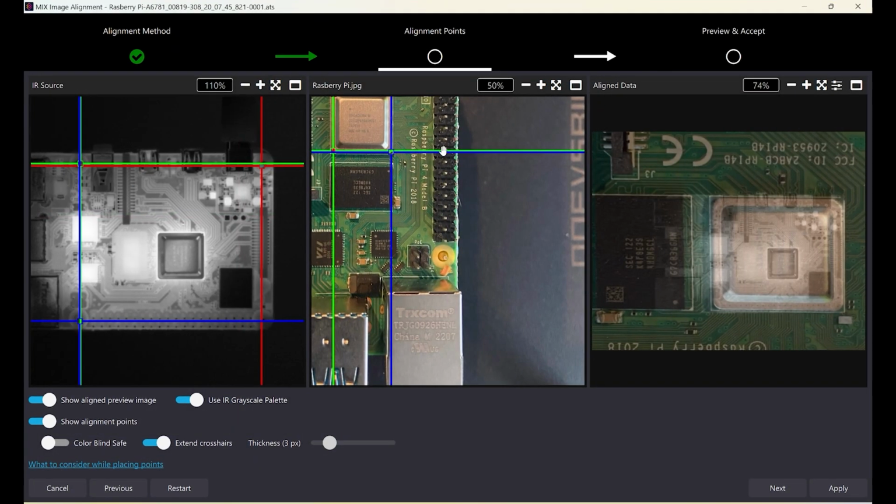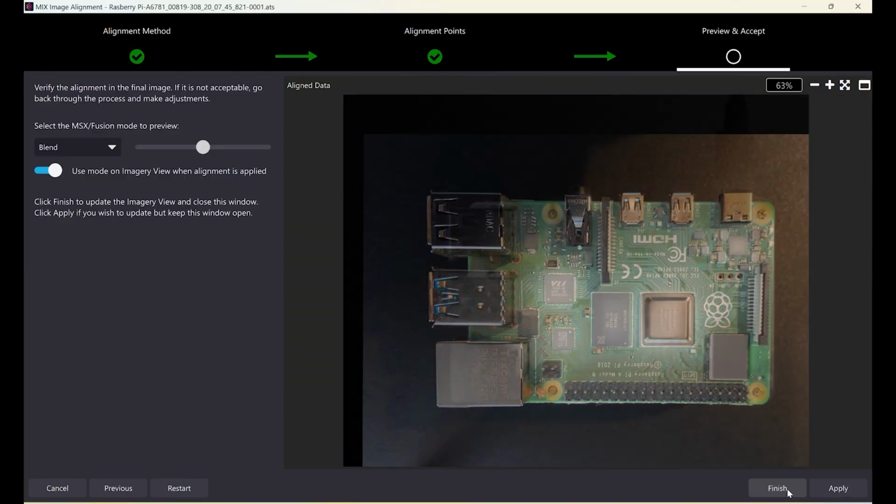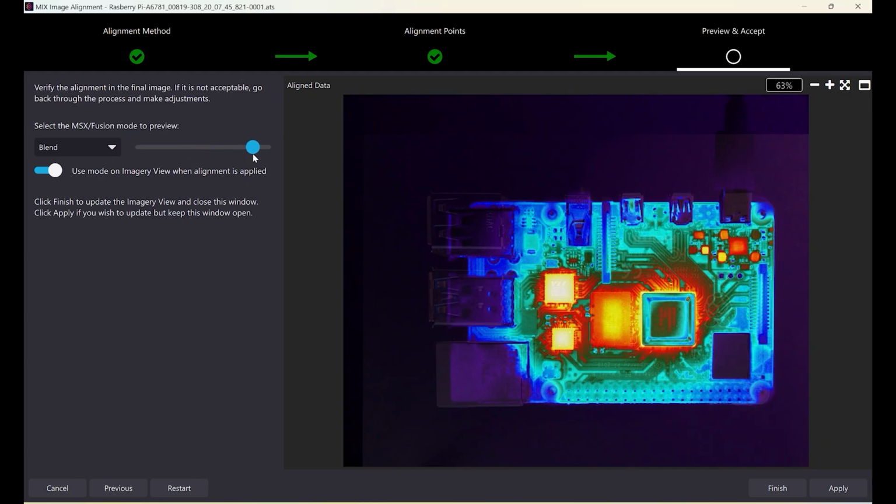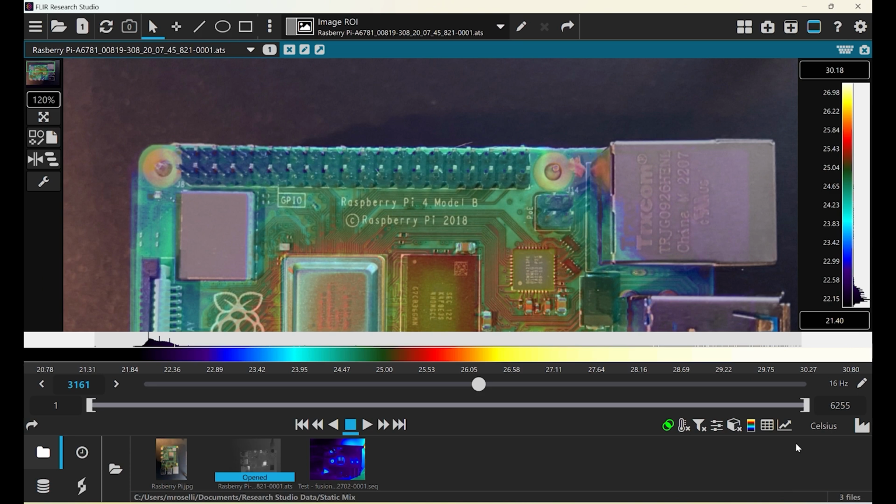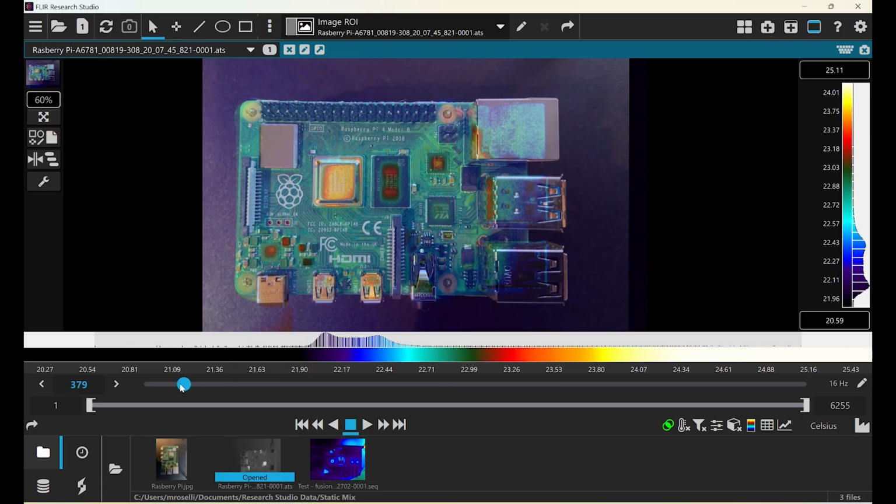Once the image is aligned, you can select Apply and then Next. We can check the accuracy by moving the slider back and forth from visible to thermal and back again to see if the alignment is good. If it is good, hit Apply and Next. Here in the main window, we can see both the thermal and the visible data.